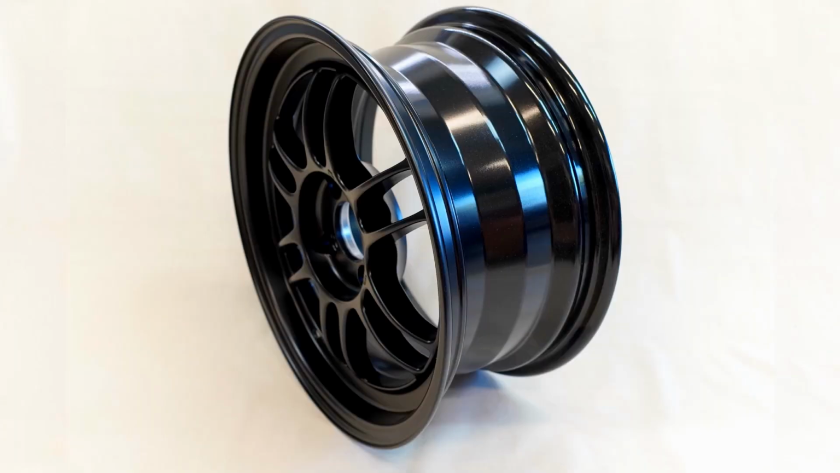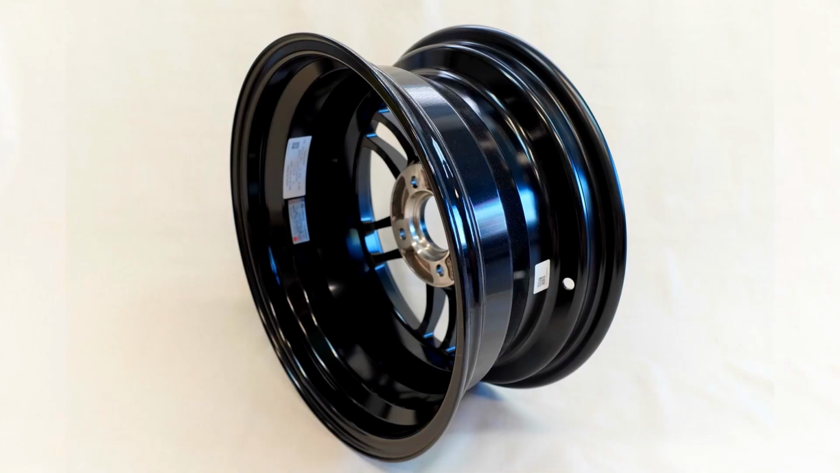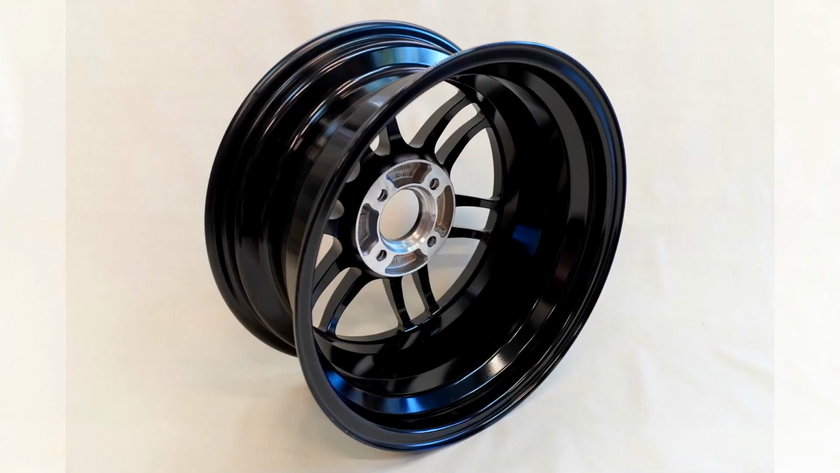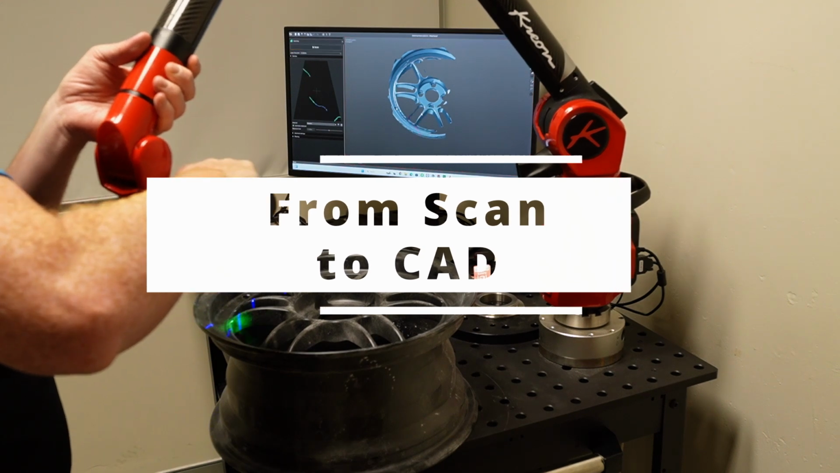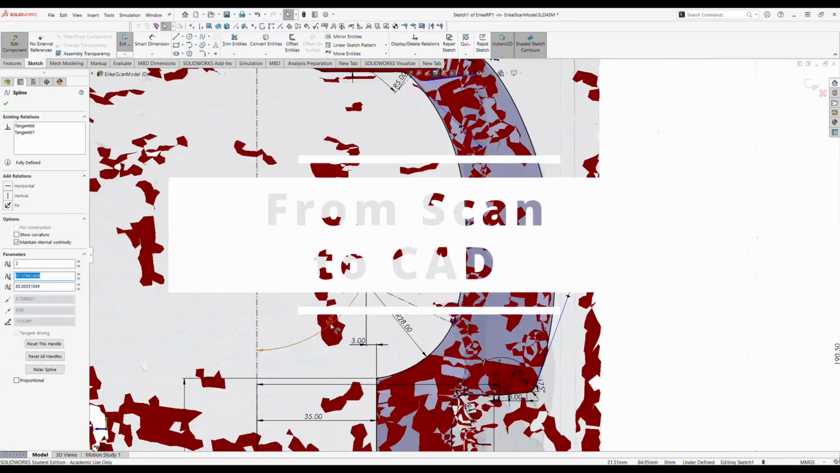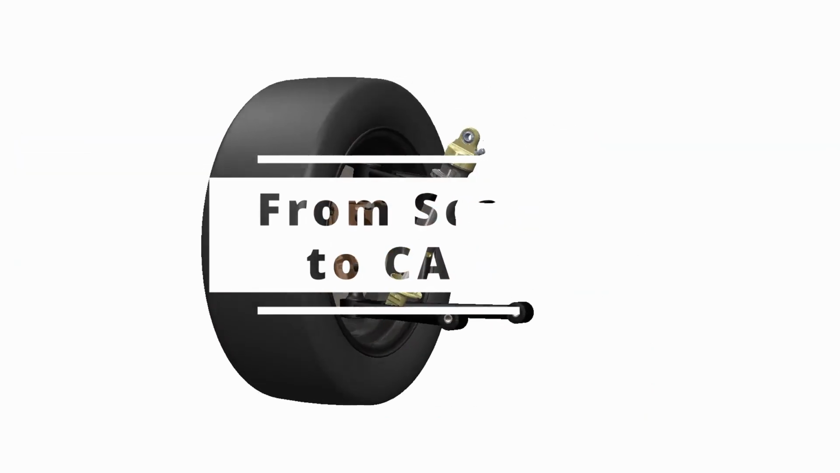G'day, I'm Dr. Kev, and this is an Enkei RPF1 15 by 7 inch wheel. And in this video, I run through how I took a scan of this wheel, created a SolidWorks CAD model, and at the end of the video, I put it into the suspension model for Project 171.